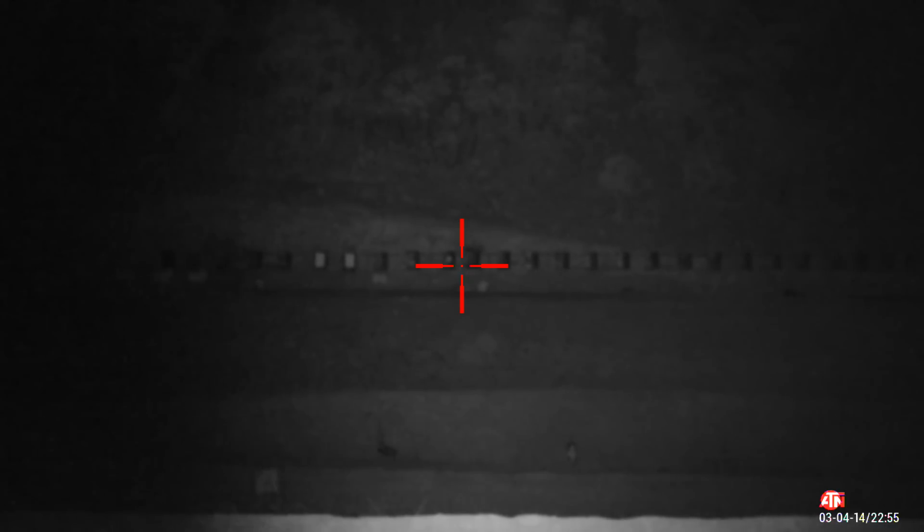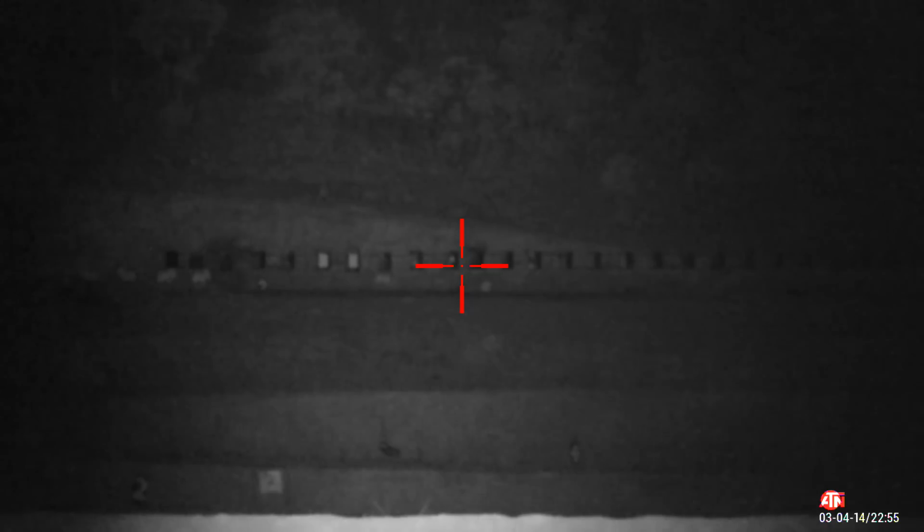Certainly I wouldn't be uncomfortable taking that shot, being able to see it and identify what it was and see what was also around it. There's trees up behind there, behind the mound. So we'll move on to the Dereelight now.